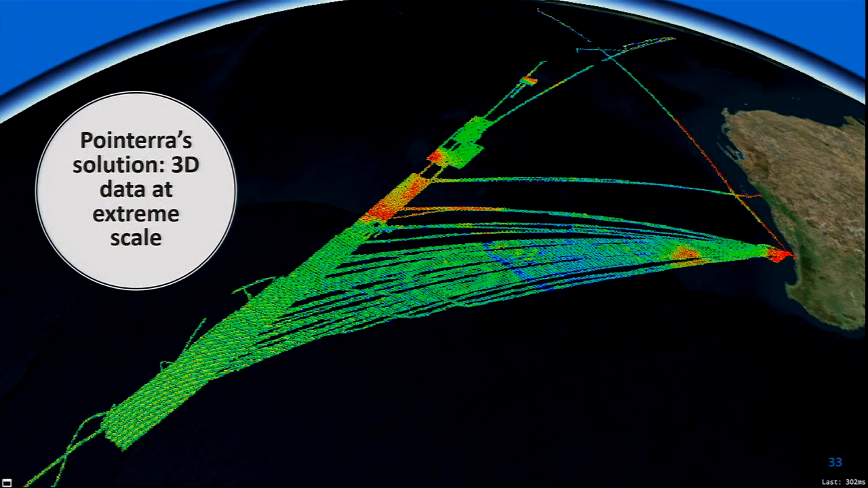This is one of my favourite data sets because it just shows Pointera at scale. I think any time you can see the curvature of the Earth in a mapping sense, you can start to appreciate the scale of the data that we handle. And this is a small part of the MH370 search, where you can see the boat left in and out of Fremantle, and this is underwater bathymetry.